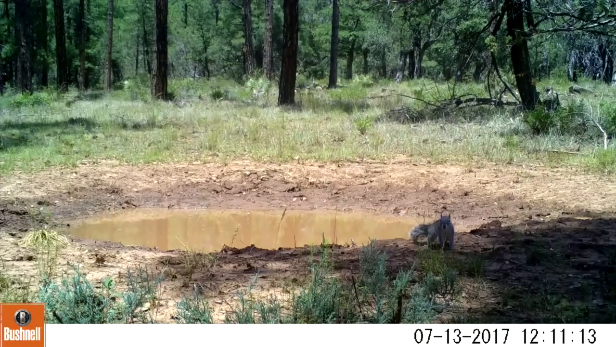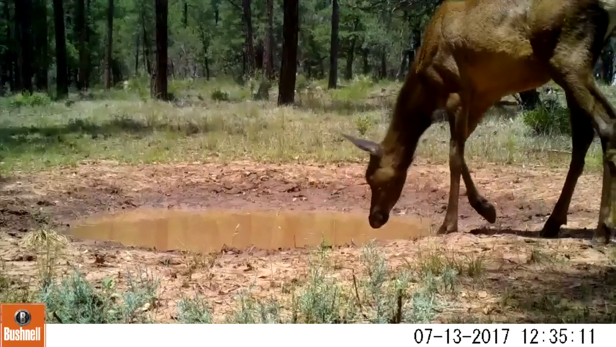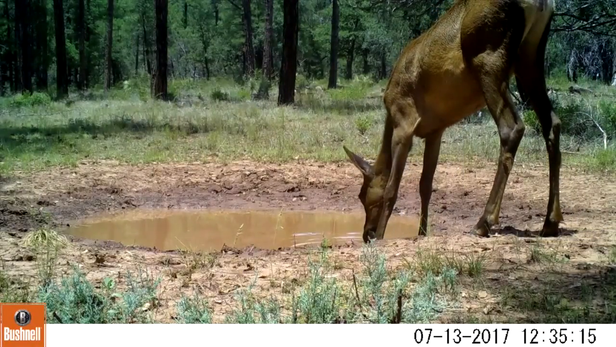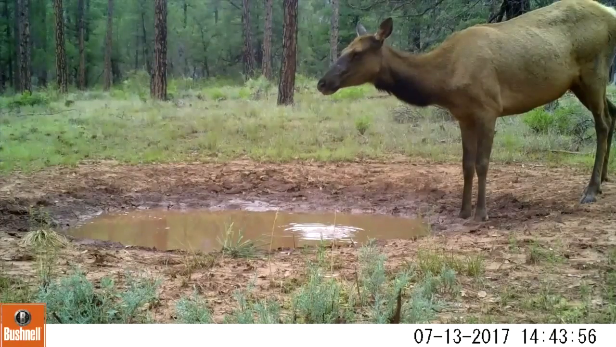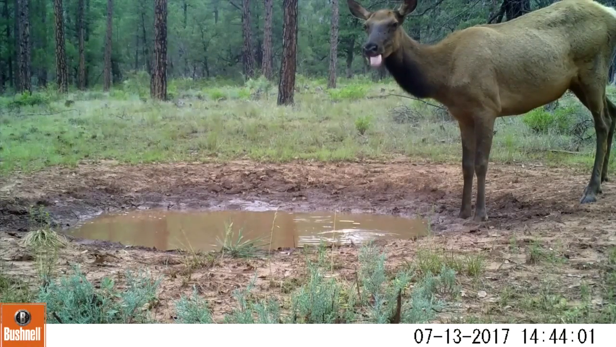So a lot of squirrels on my videos. I have a lot of videos that I have to delete because they're just full of squirrels, and squirrels will set them off. Another cow coming into the same water hole. Sometimes you'll notice there are some cows in the background.